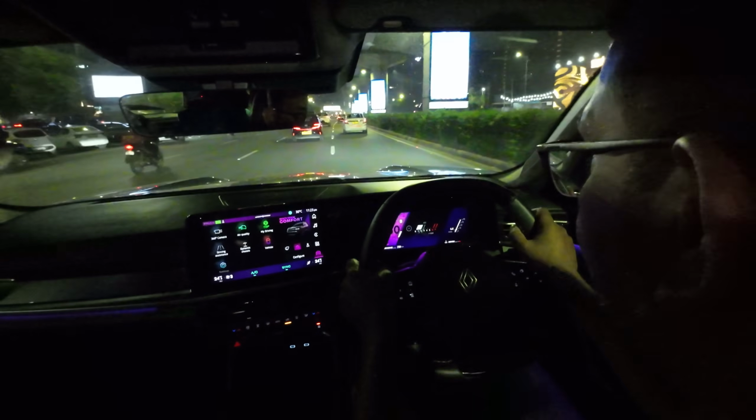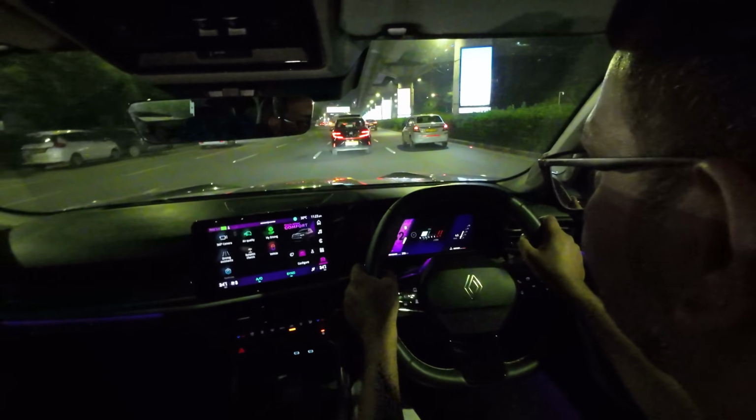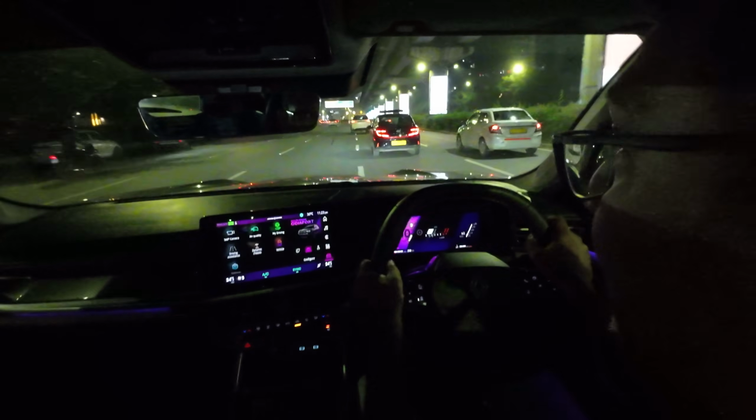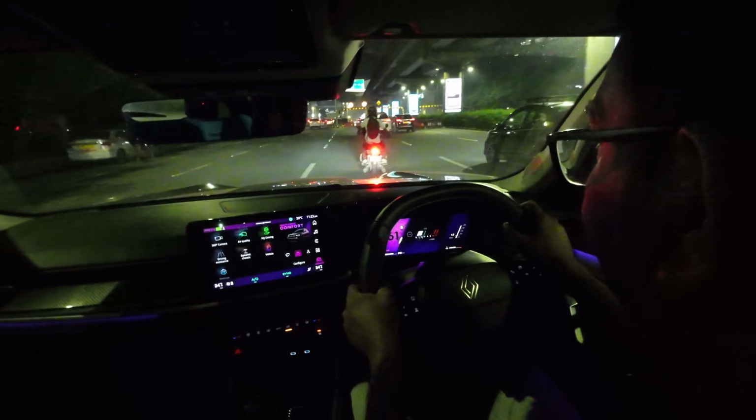The Taigun and the Kushaq. Anybody else would have thought that I'm joking, but I'm not. This car is really, really good to drive.